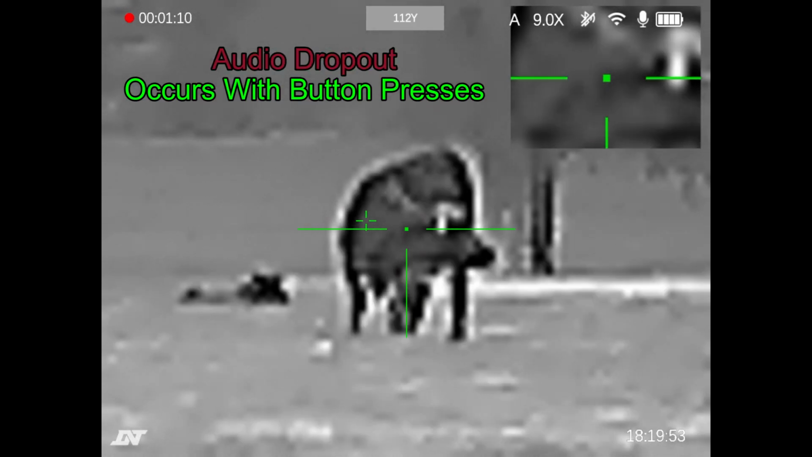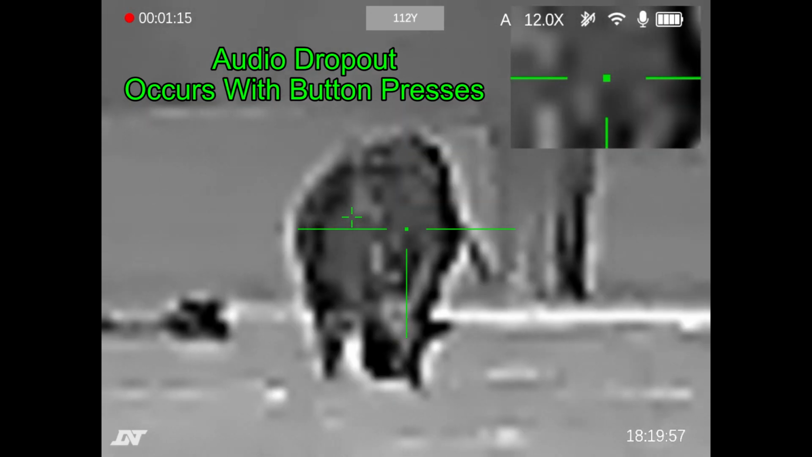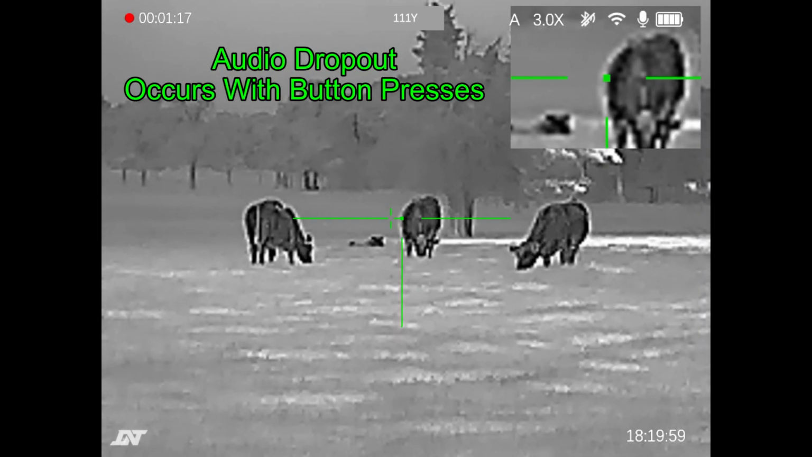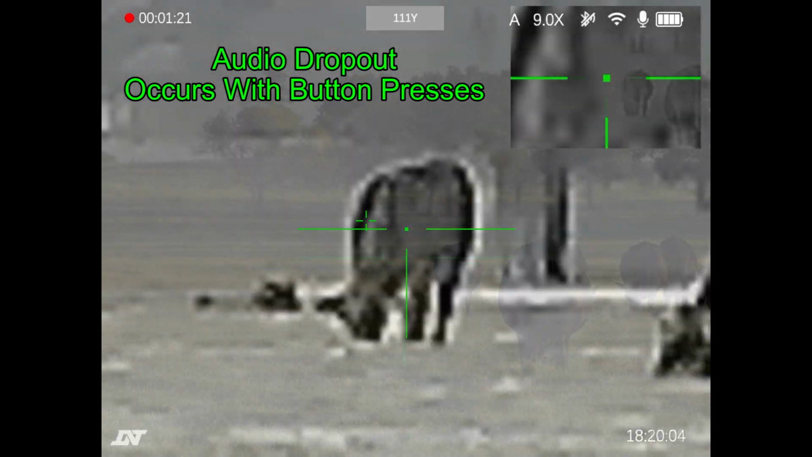Here you can see with the 256 resolution, it does become quite pixelated when zoomed in. Not unusable, but quite pixelated, and maybe unusable for small animals at a distance.